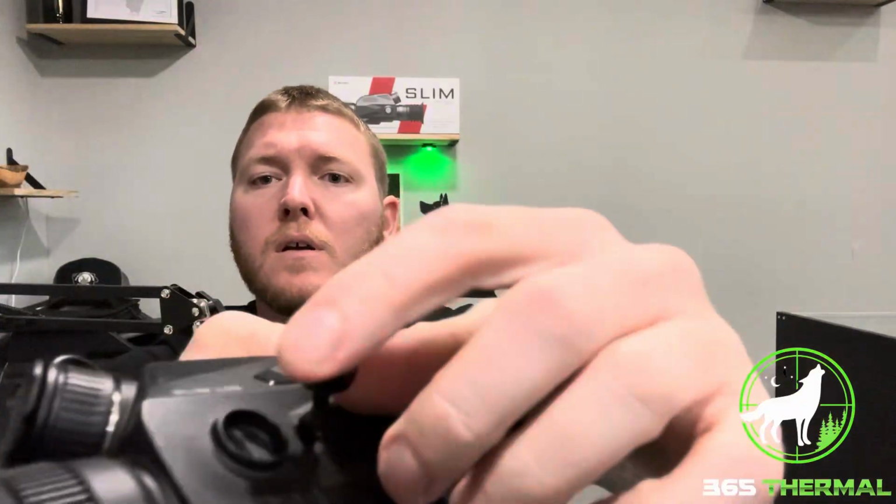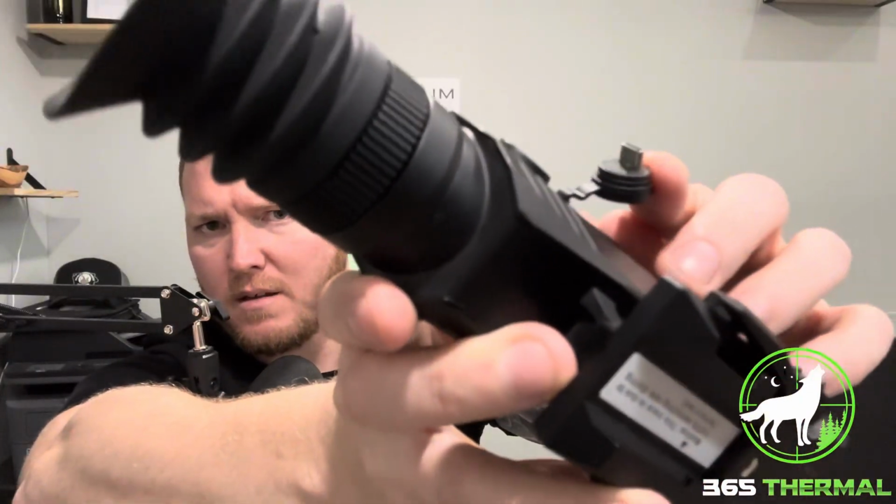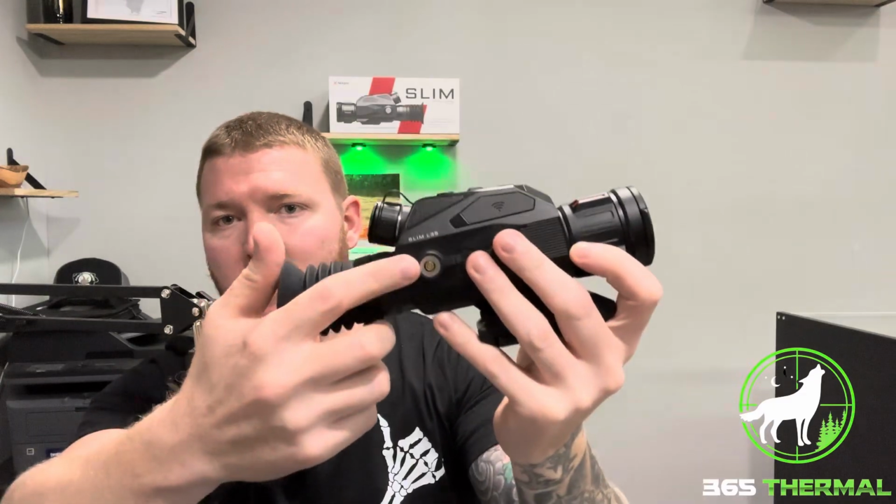And if you look, that's how it plugs in. There you go, if I can show you guys that. So it is all in one right there. You can use that for different battery styles, using it to a battery pack or to charge.